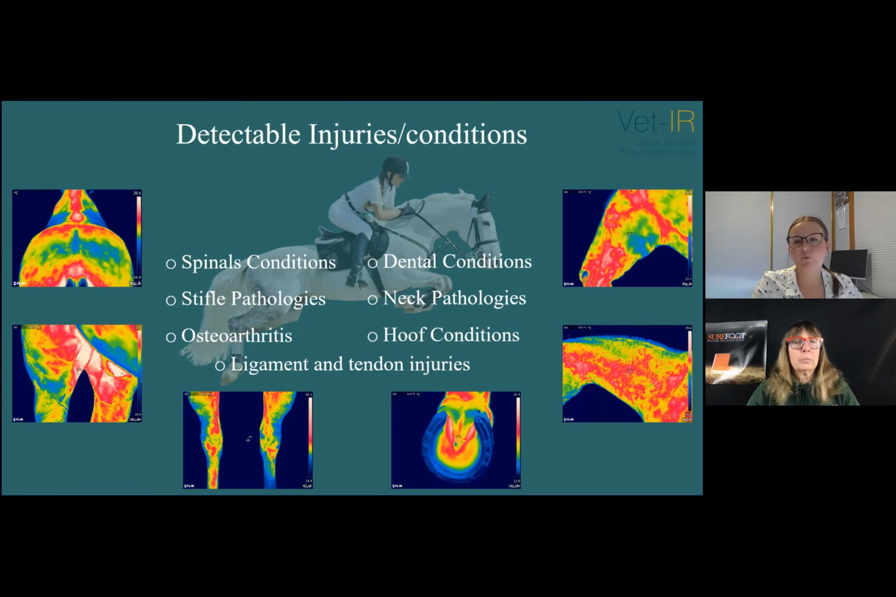So this is a big one for me, as lesions can appear on a thermal image up to 2 weeks before physical evidence of swelling and pain. So therefore, lesions of potential clinical significance can be identified, and then adjustments of training programs can be made to prevent further damage to that area. Yeah.